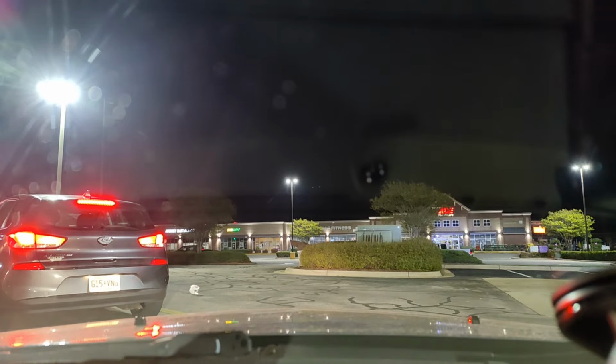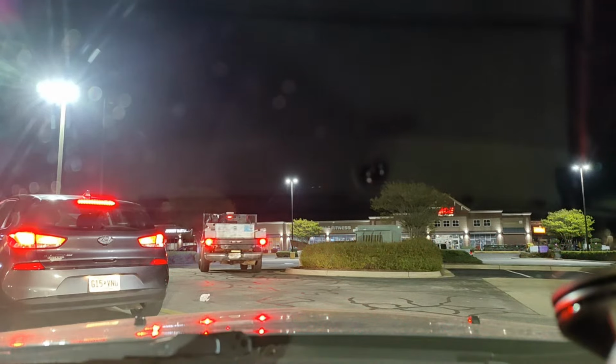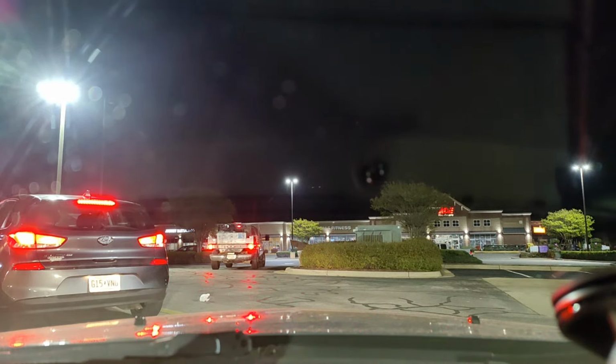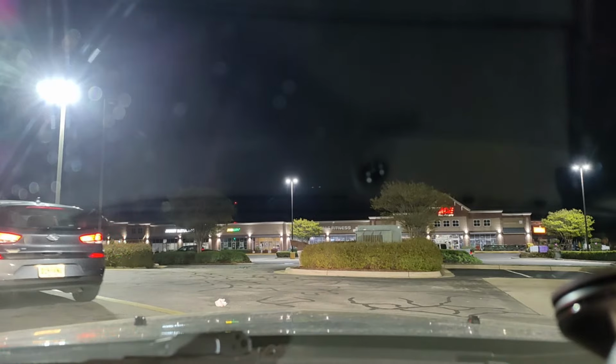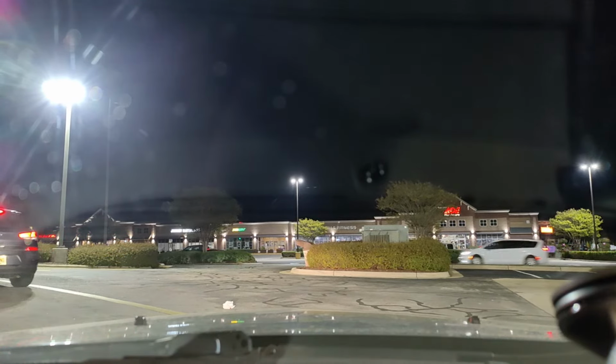That truck's got the right idea. They're like, I'm out of here. They pulled up behind me and noticed. Yeah, I noticed the jersey. Well, that's one car down.